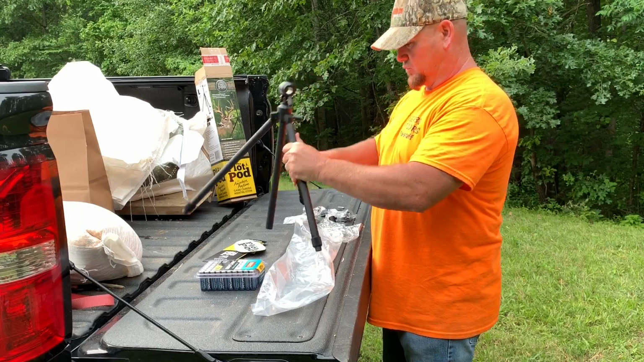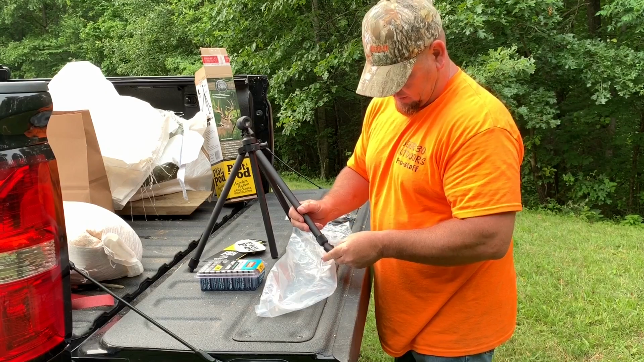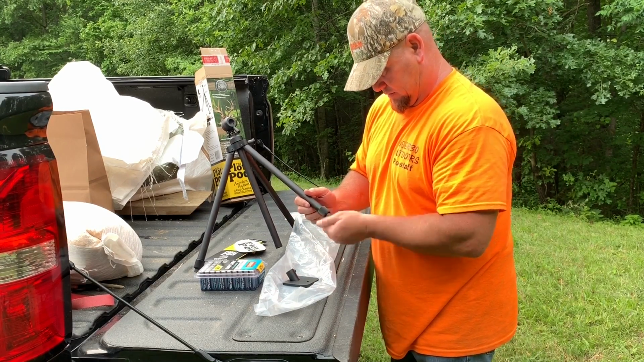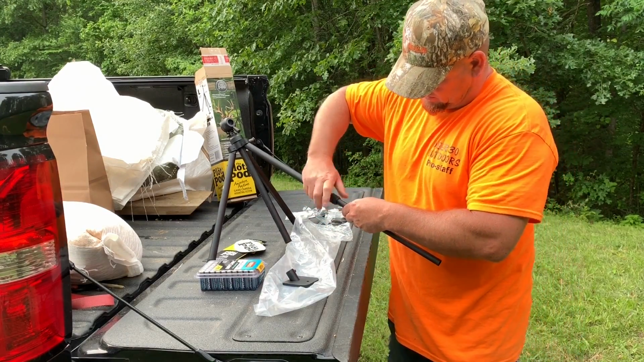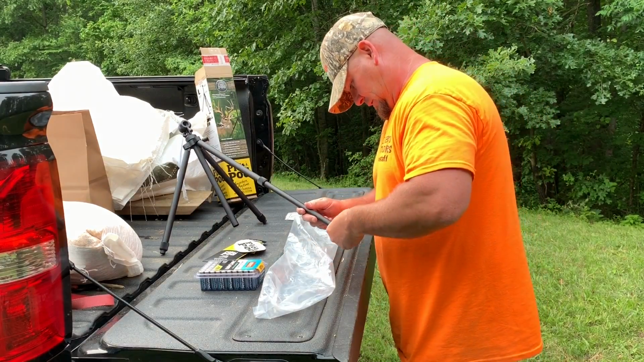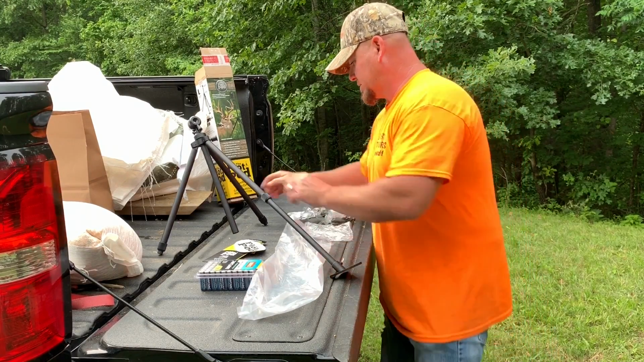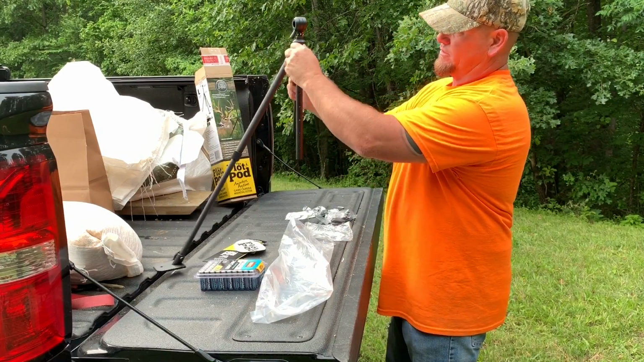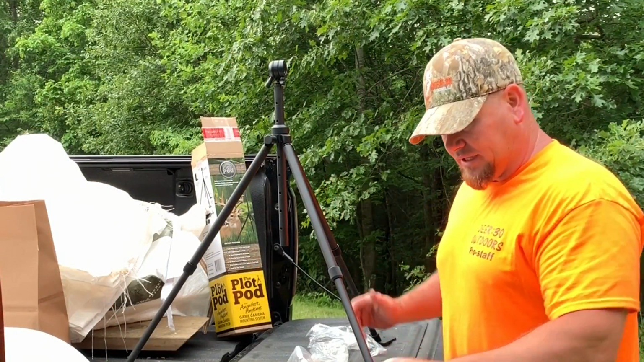All right, guys, so I got the plot pod all out, and as you can see, this thing is fully adjustable. It comes with these really cool legs. So you just back that little screw out. Get my legs pulled out there, tighten them down. Get the base put on, tighten it down, repeat all three, and then it's got different adjustments here. You just pull this out. I'll show you that in a second. All right, so as you can see, got it all put together.